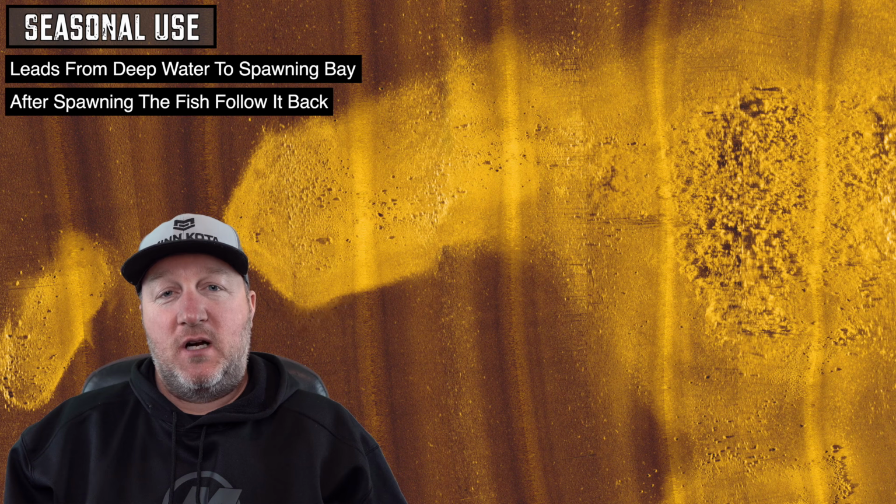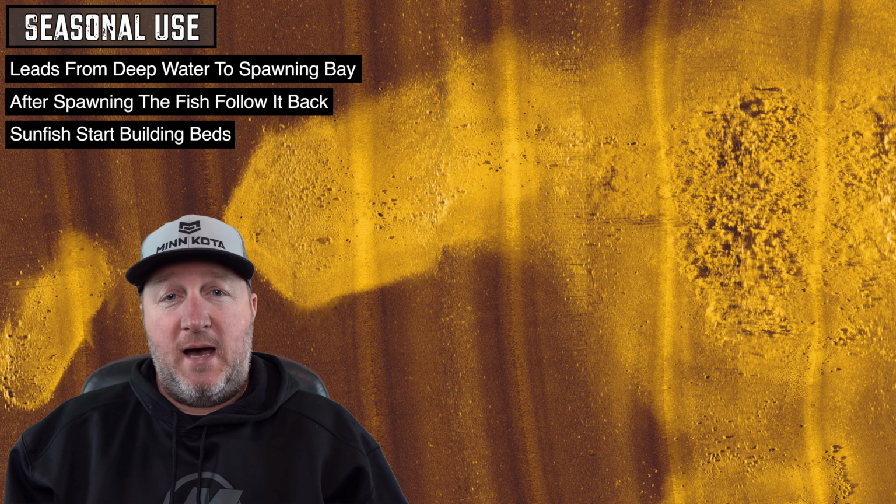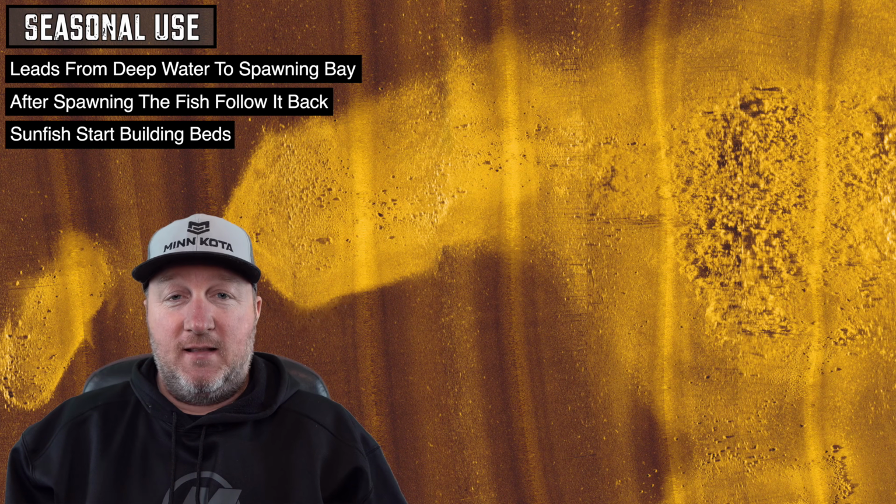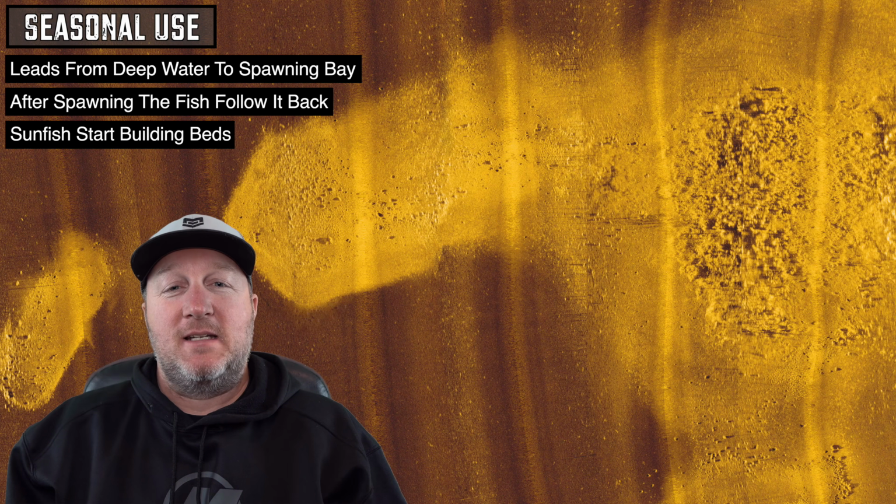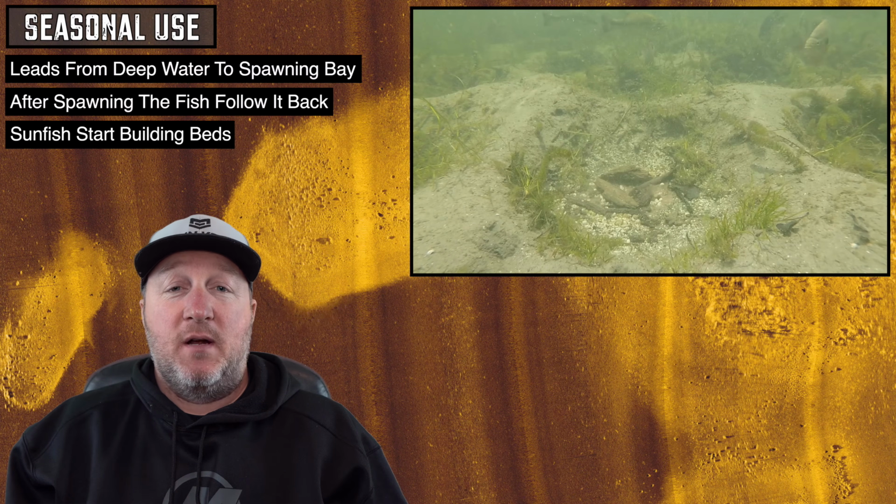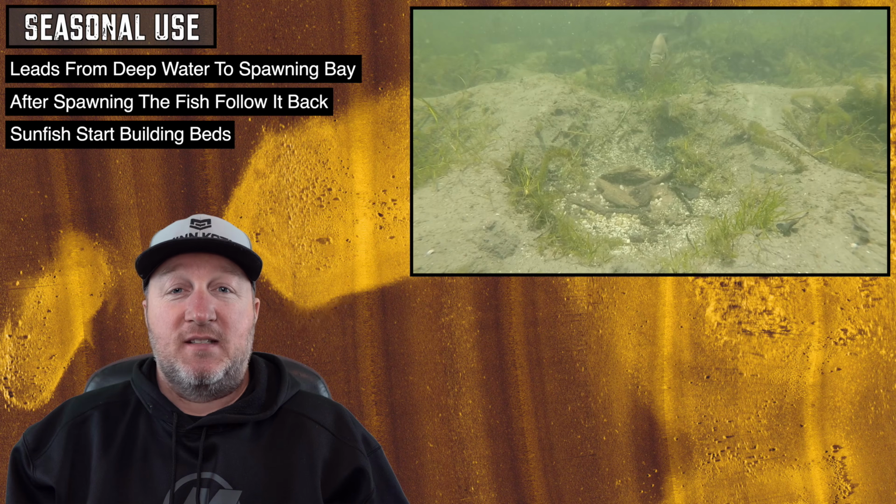That's when those sunfish start building their beds and those bass are hungry and they want to recuperate. They're in there just pounding those gills. And it doesn't matter what size of gills, they're eating them. How many times have you caught a bass and you look in their throat and there's a tail sticking out? That is what these fish are here for. They're here to feed. Since the gills are going to be around those bedding areas pretty much all summer, those bass are going to stay there too.